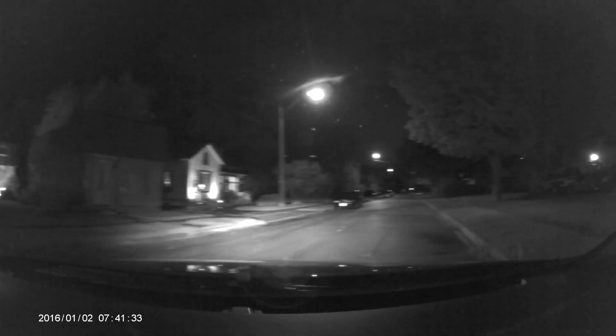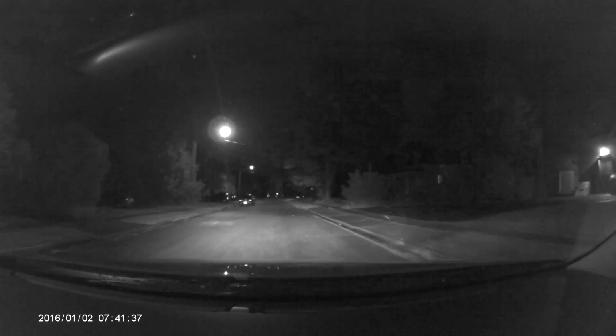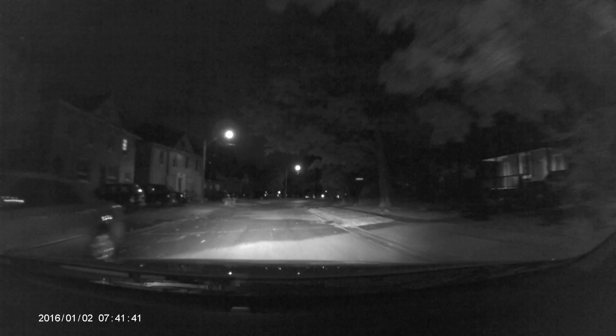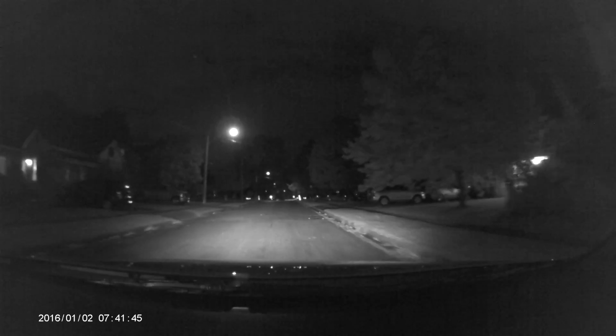So yeah, it does look really cool on the screen, or at least what I'm seeing on the little screen. I'm curious to see how the footage will actually look on the computer.